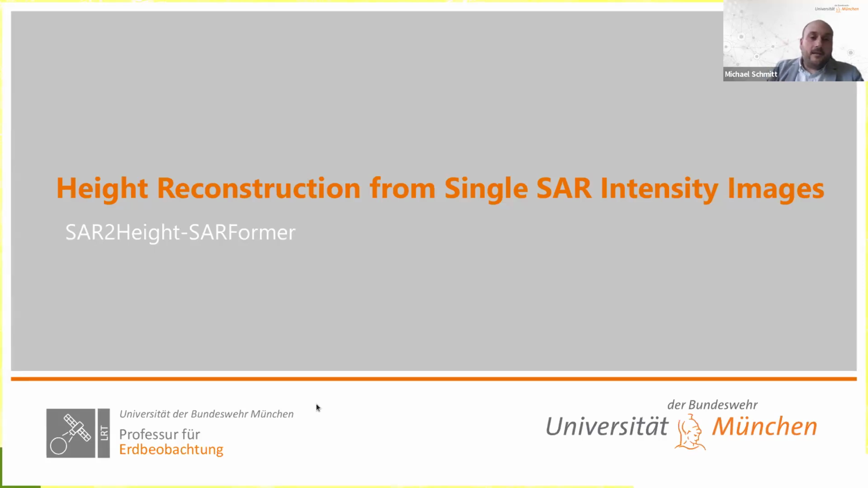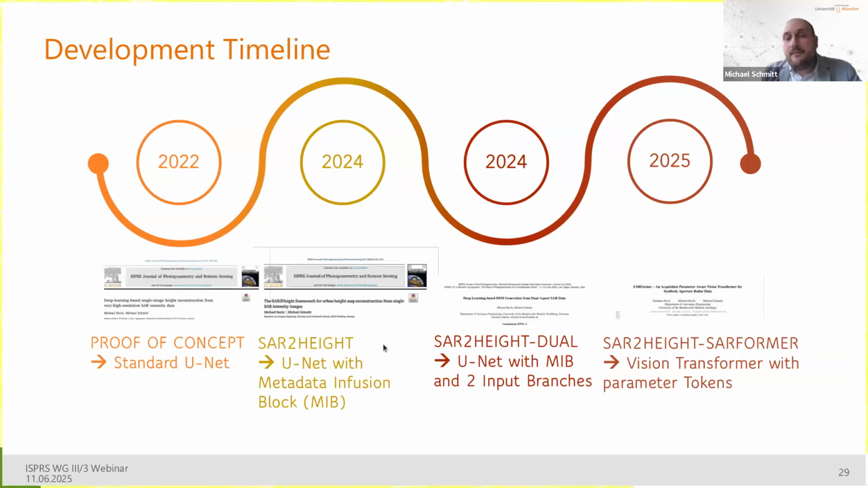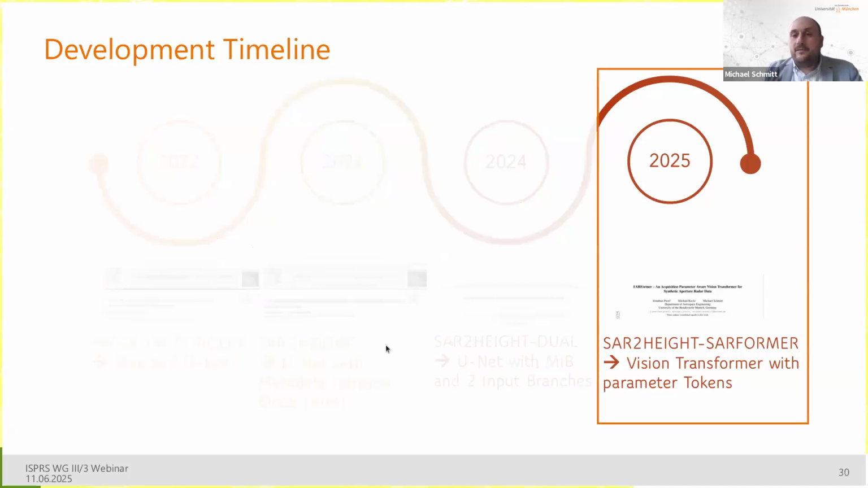And now let's come to the final development, SAR-to-height, SARformer. Again, coming back to the timeline. Now, this is very fresh, hot off the press. A preprint has been available for a couple of weeks. The official paper is published this week. And this is now, from our point of view, the new gold standard here, a vision transformer with parameter tokens.